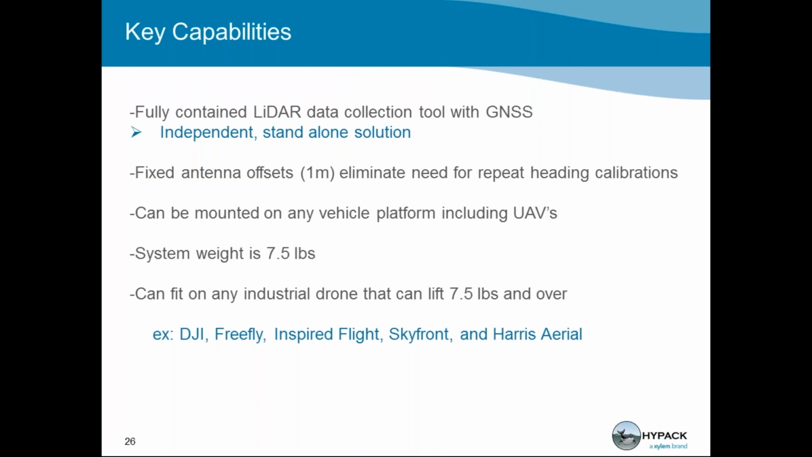The payload is a fully contained LiDAR solution. As we talked about, it has an internal battery, so it does not need to attach to anything. It can run completely by itself.